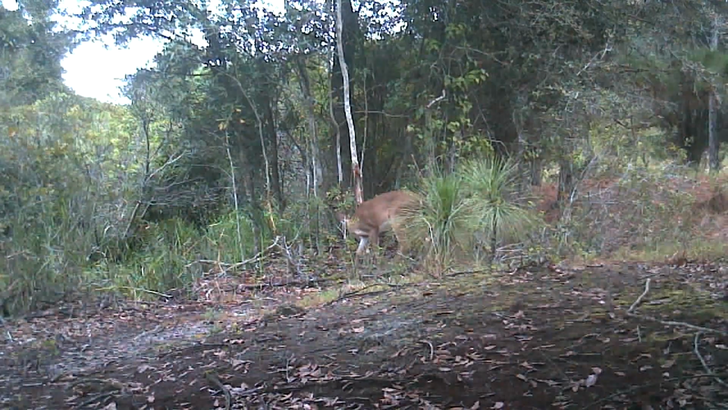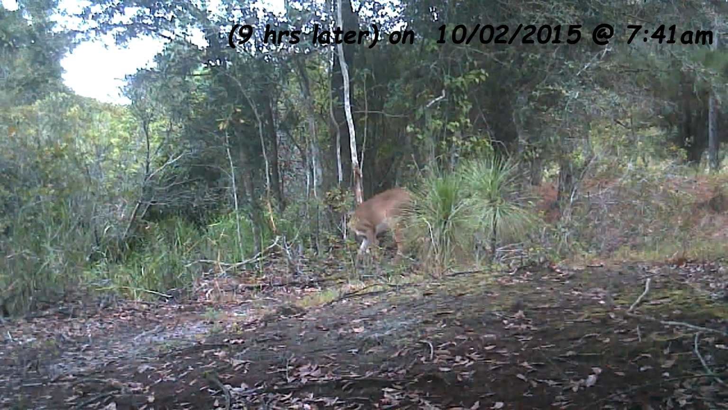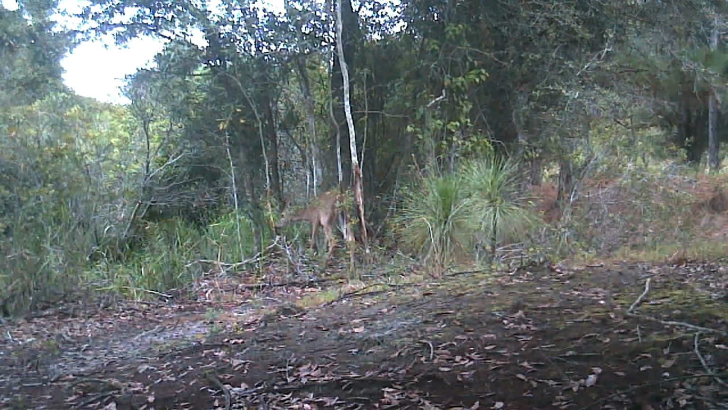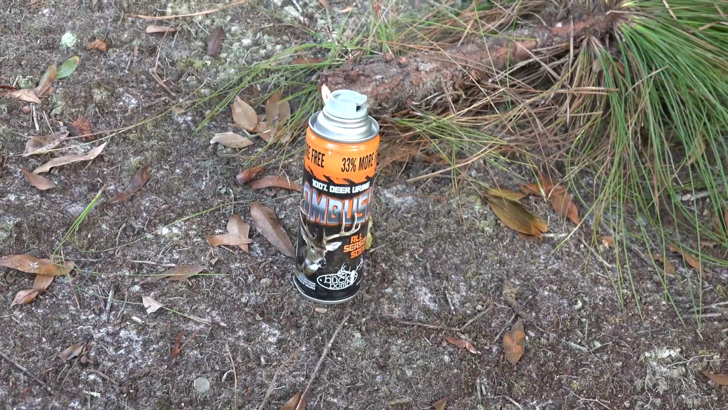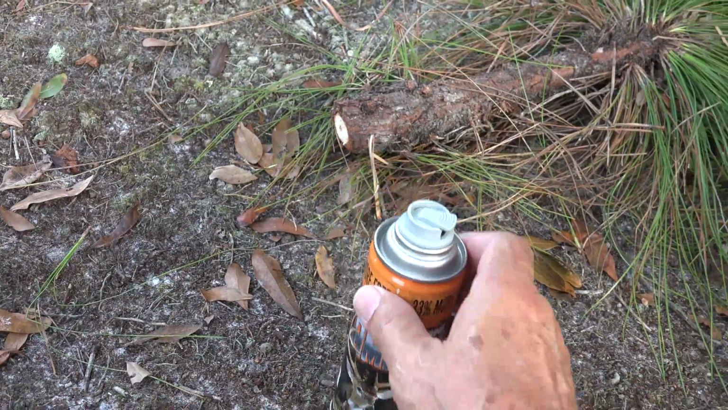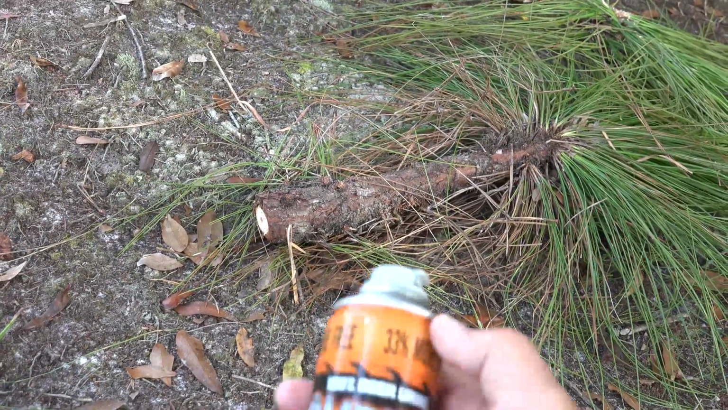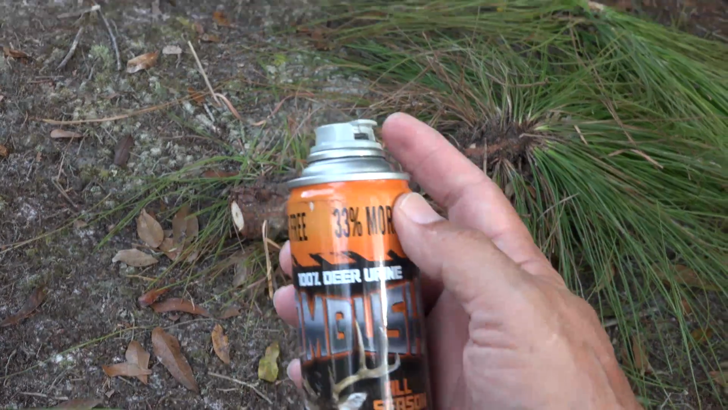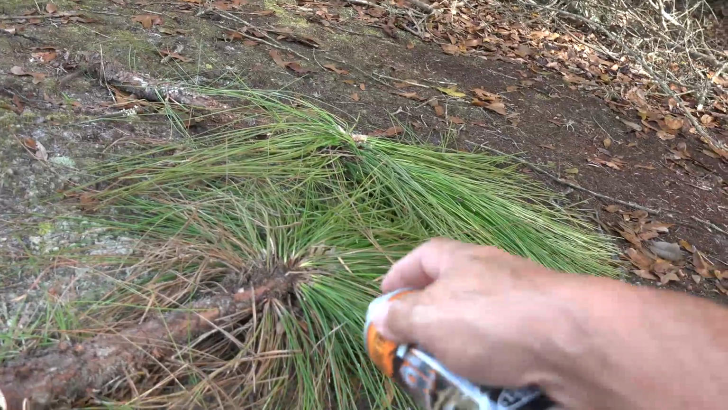Now before I leave this whole series, you'll see I go out and I have a can of scent spray, and those little short pine saps that you can see kind of growing right there in the front. I cut those down and laid them down in front of the camera, and I sprayed them with this scent. And what I got here, I kicked some of these little pine saps over here. And I got this stuff called ambush. Basically, it's a scent. I'm going to spray it